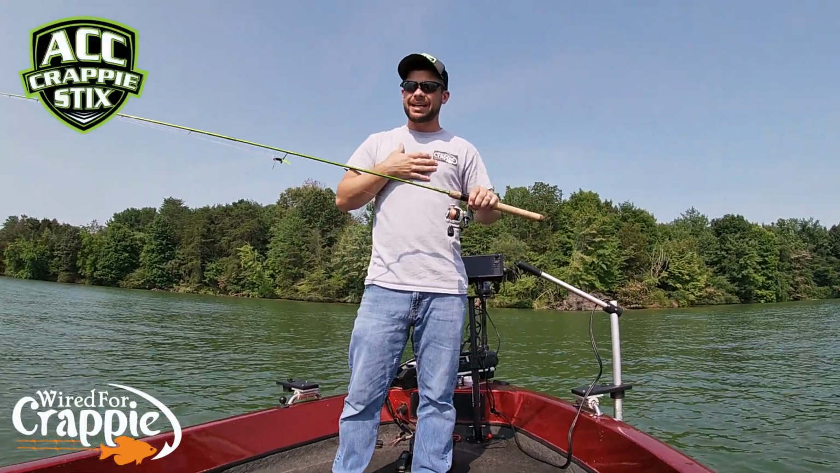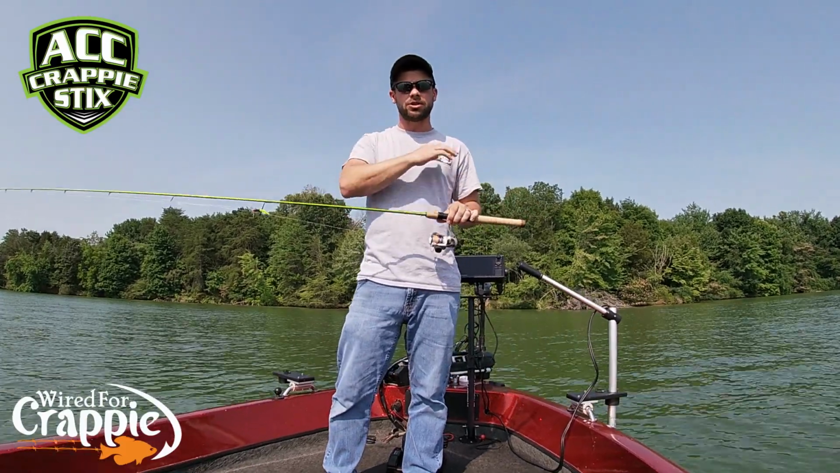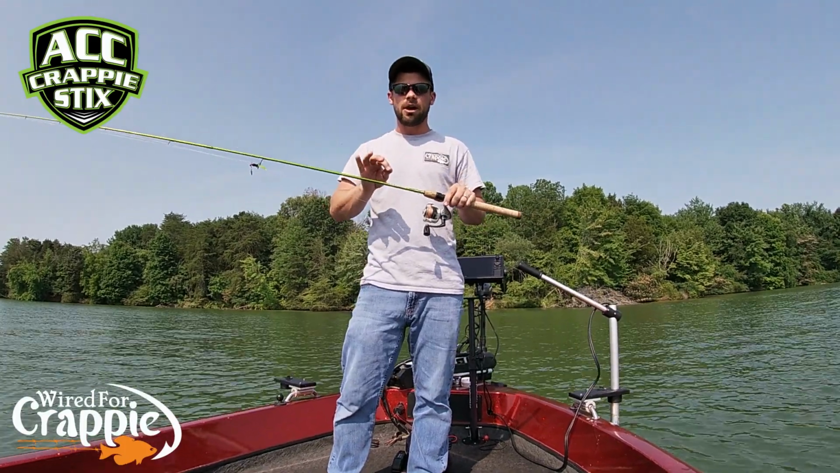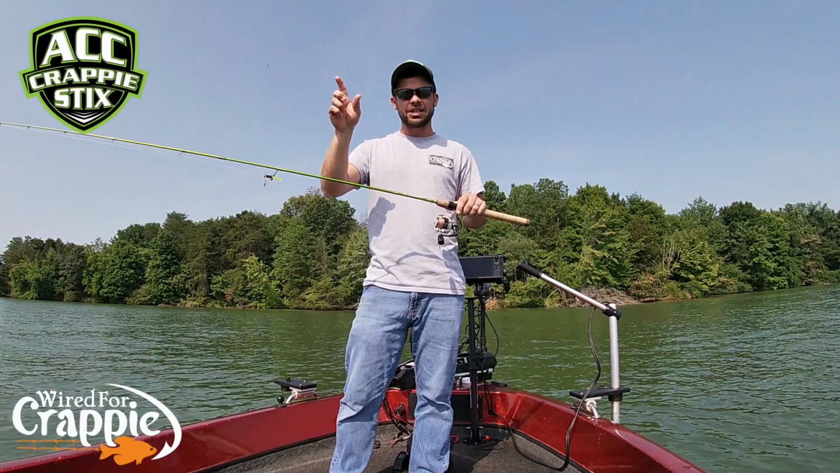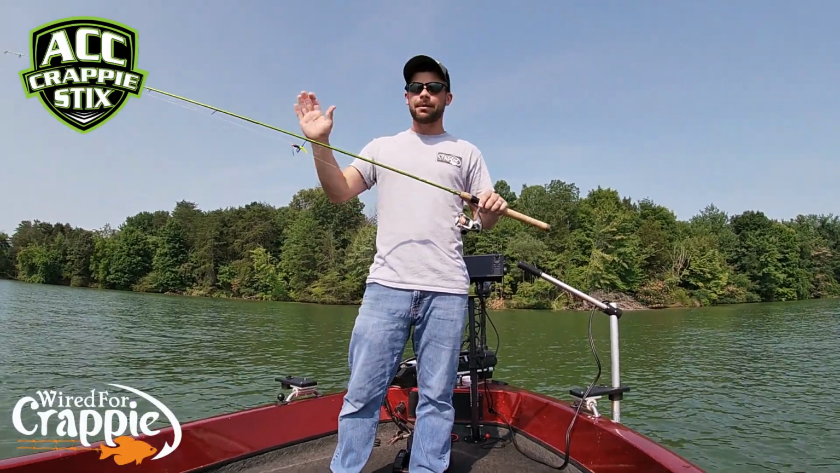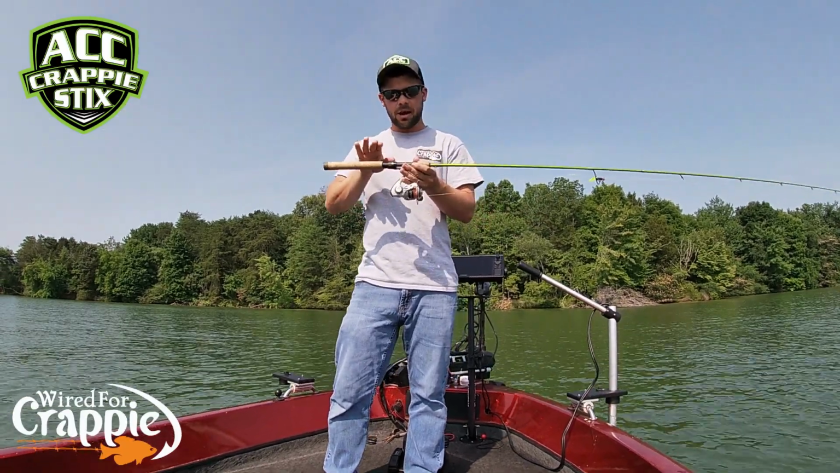Now, you guys know I like a 6 footer to shoot docks, but the 6.5 is also a great dock shooting rod. It's what we were shooting docks with earlier. But I also like it for brush. I like a little longer rod for brush. I feel like I can get that jig out there a little bit further when I pitch with a 6.5 footer. And it's got the backbone to get those fish up out of brush. So I use a 6.5 foot ACC crappie stick today.